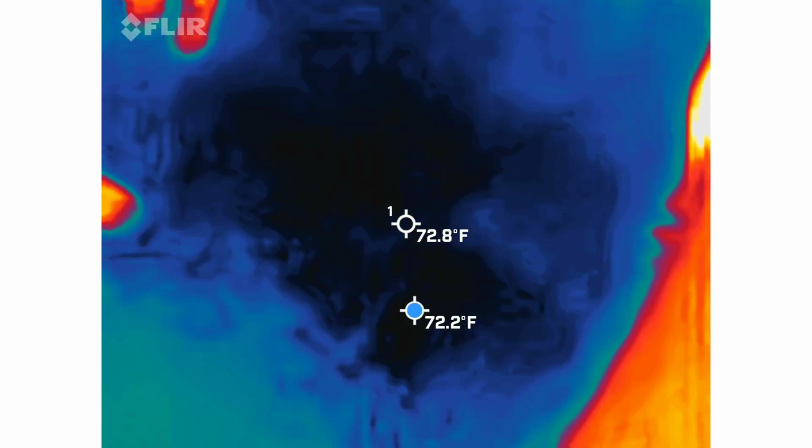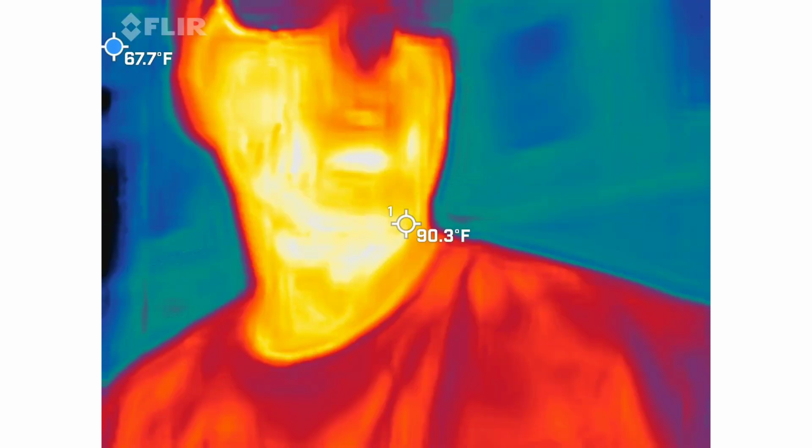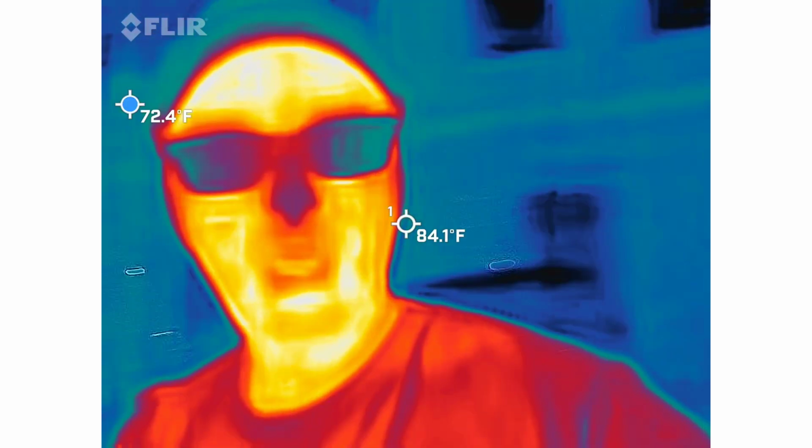So I'll do a quick demo with all of them so everybody knows what they're watching and looking for tomorrow morning when you're going through your data. You should be able to see me in there. I'm the orange, red, and yellow guy.